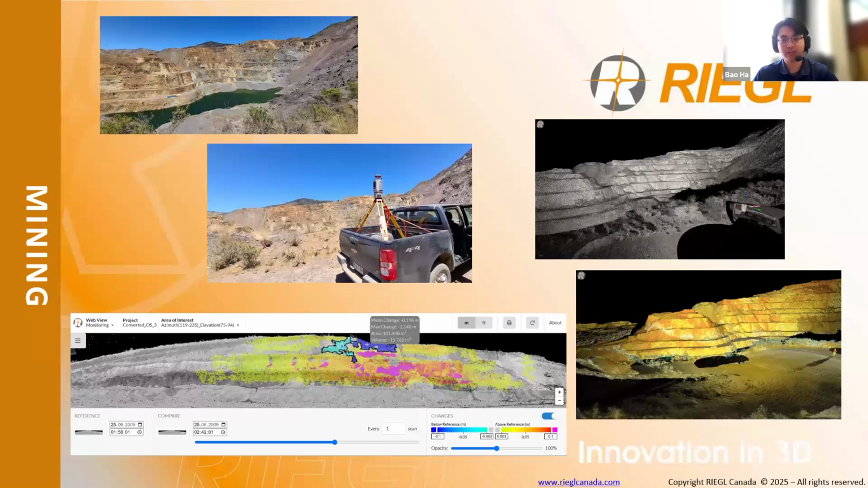And as the demand for safety in mining operations increases, particularly in Canada over the past few years, TLS is becoming increasingly valuable. Stricter regulations and an emphasis on overall worker safety are pushing the industry to adopt technologies like the TLS. And RIEGL's TLS can help with real-time monitoring of infrastructure overall, helping detect potential hazards and supporting compliance